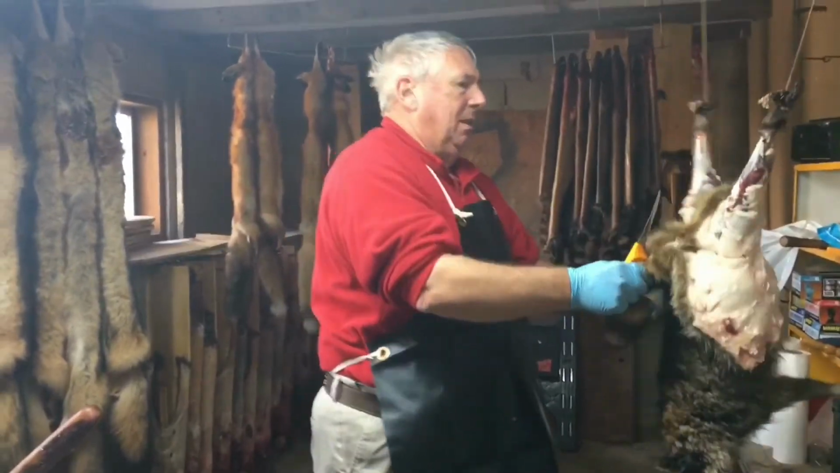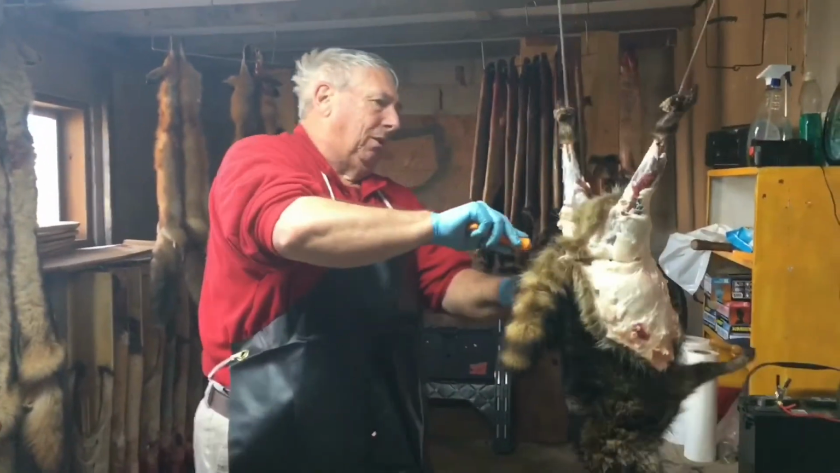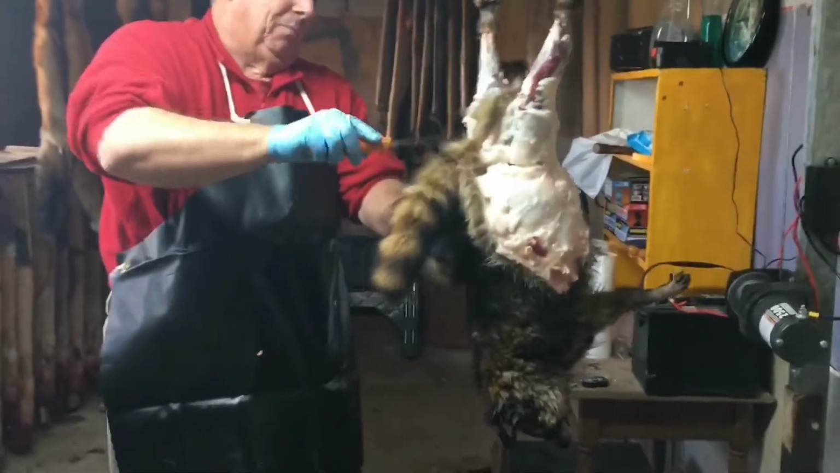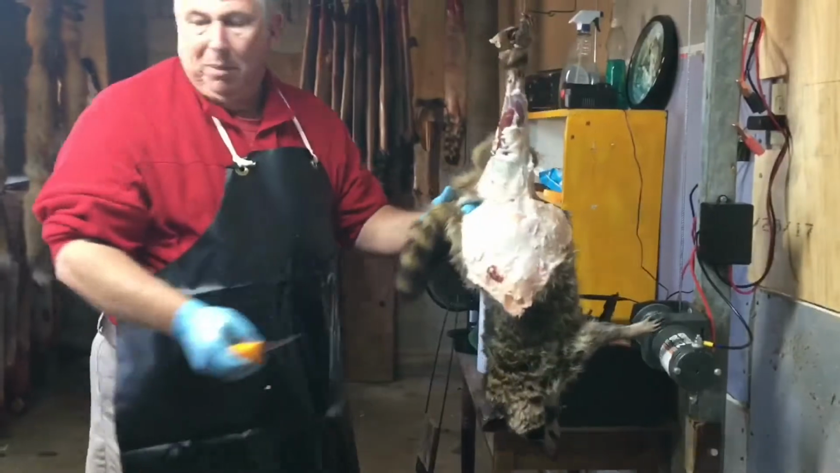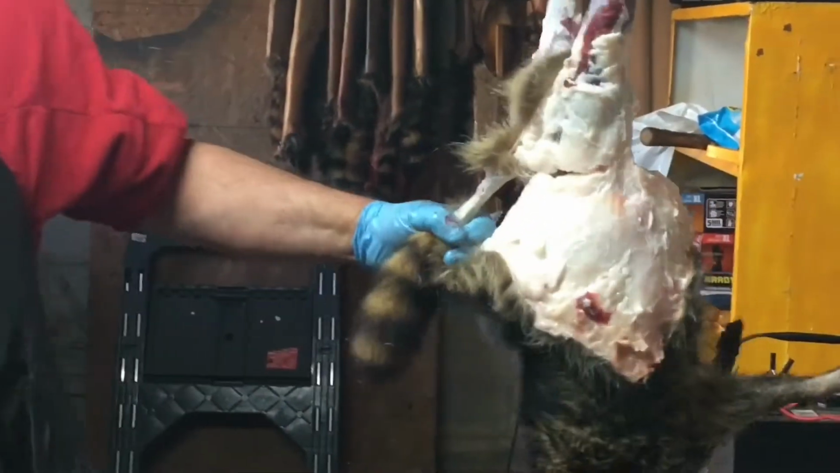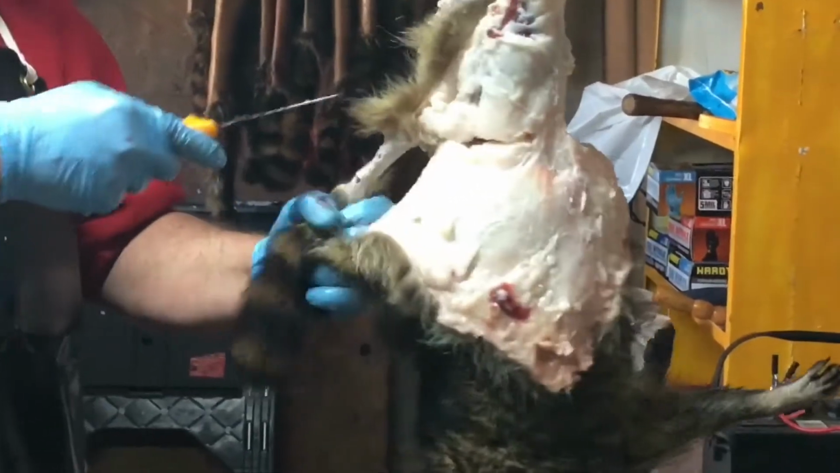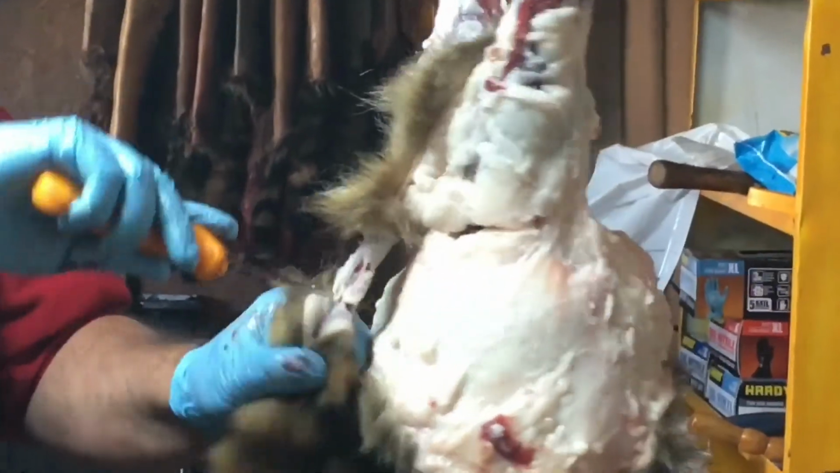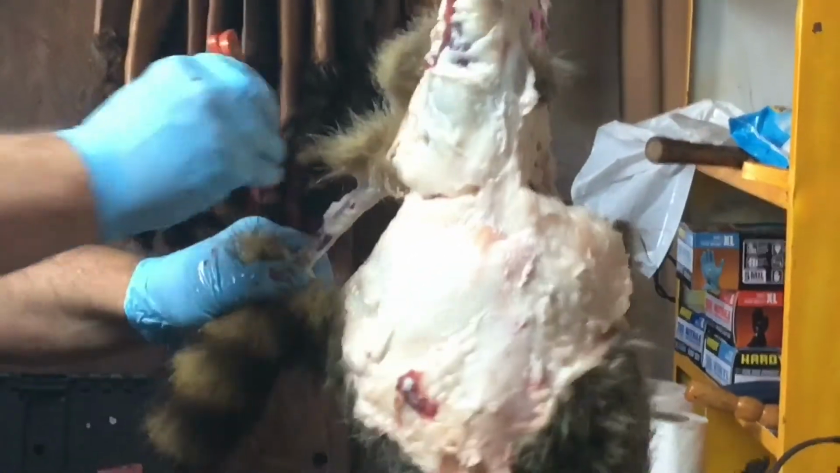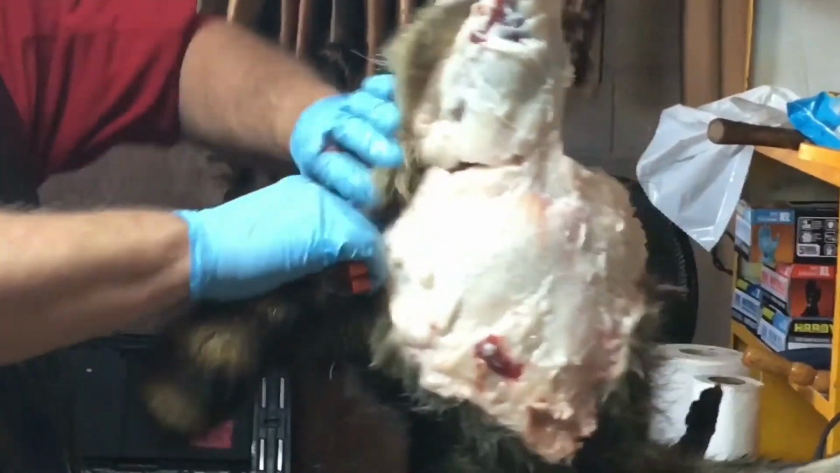When I was a kid, my dad took me to a fur taker rendezvous, I think it was up near Columbus. I'm not sure. I know it was 7Bs. And they had a hog on a spit, and right beside the hog, they had a raccoon on the spit. They cooked that on open fire.